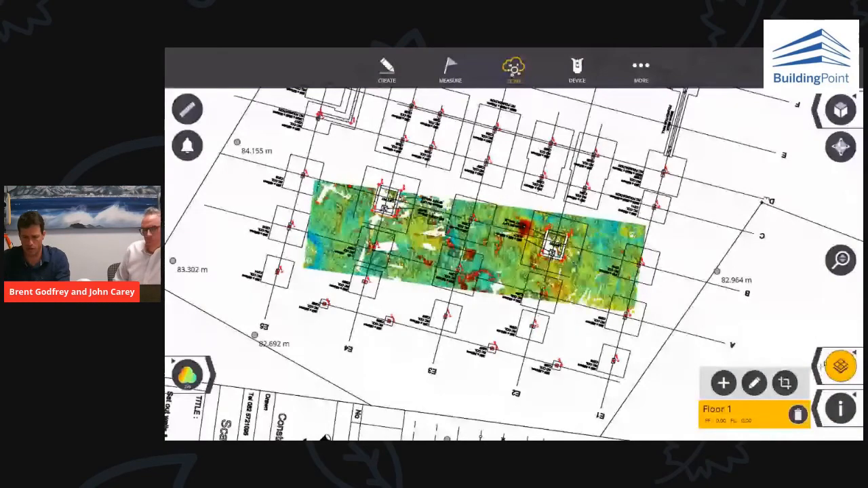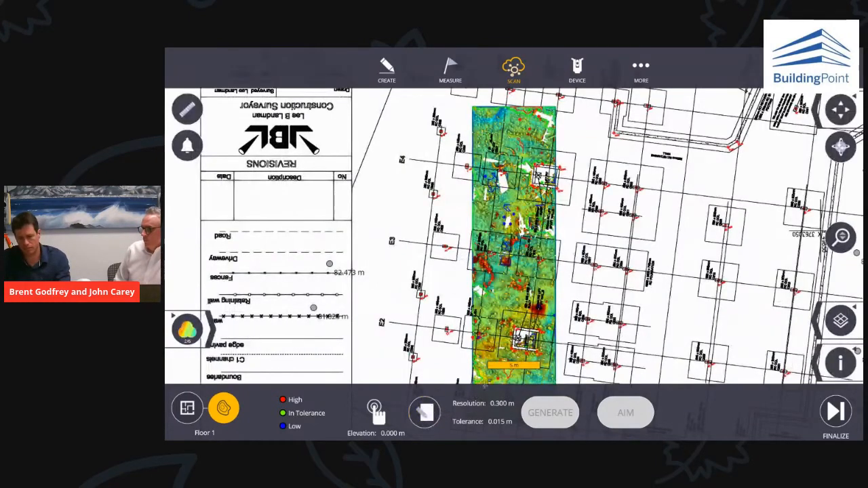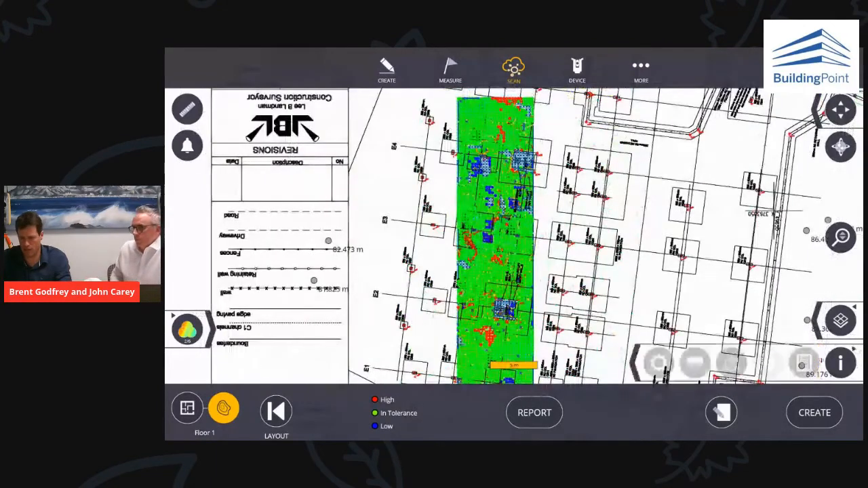So I'm going to choose floor 1. And what I'll do is I'll choose a resolution. I'm going to assume we're doing a TR34 inspection. We want an FM2 classification, and we're going to set the resolution to every 300 millimeters. I'll say our tolerance interval is 15 millimeters. And what we do is we then, as you can see, it's now created a point every 3. I'll turn off my point cloud. It might be easier to see.